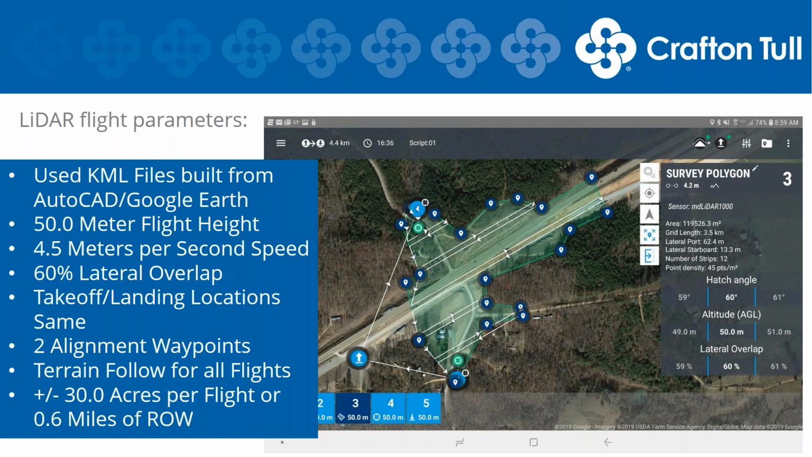And then we use a neat feature that Microdrones has built into their drone payloads and their units called terrain follow. We use this on all flights. This ensures that the UAV stays at a consistent height above the terrain throughout the duration of the flight. This is a key factor in making sure that your data is consistent whenever you're outputting your point cloud or imagery and creating your deliverables. So what this yielded for Lidar was plus or minus 30 acres per flight and about 0.6 miles center line length or right-of-way for each Lidar flight.